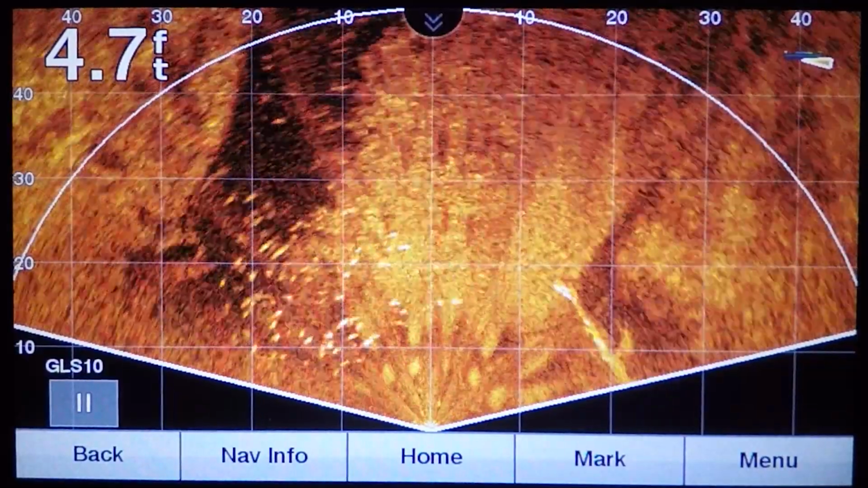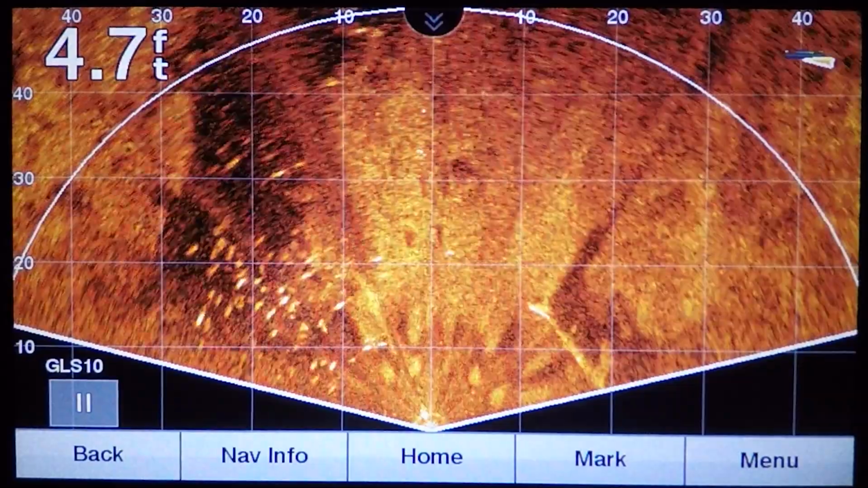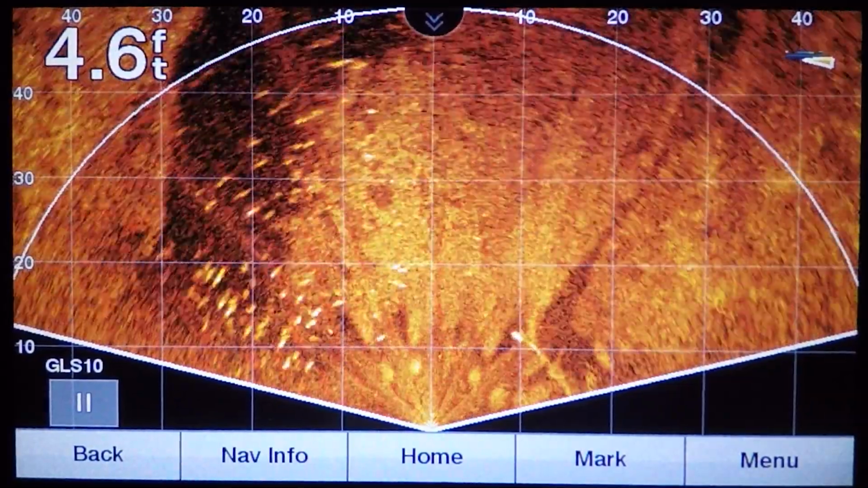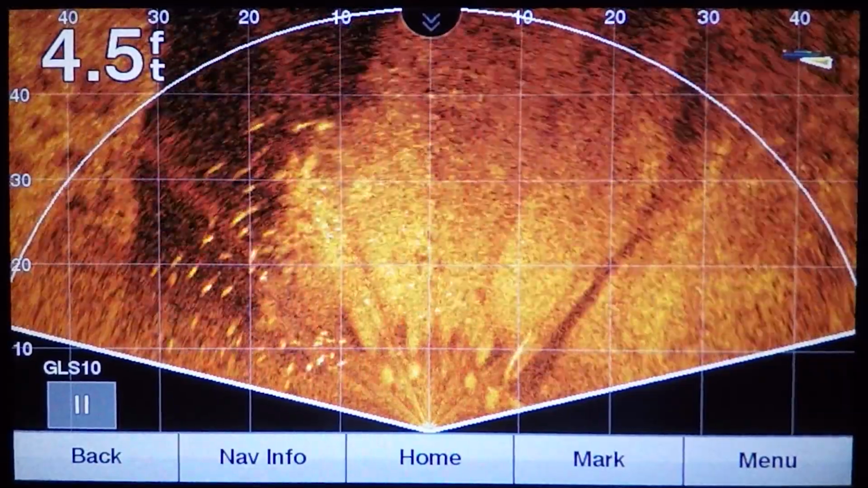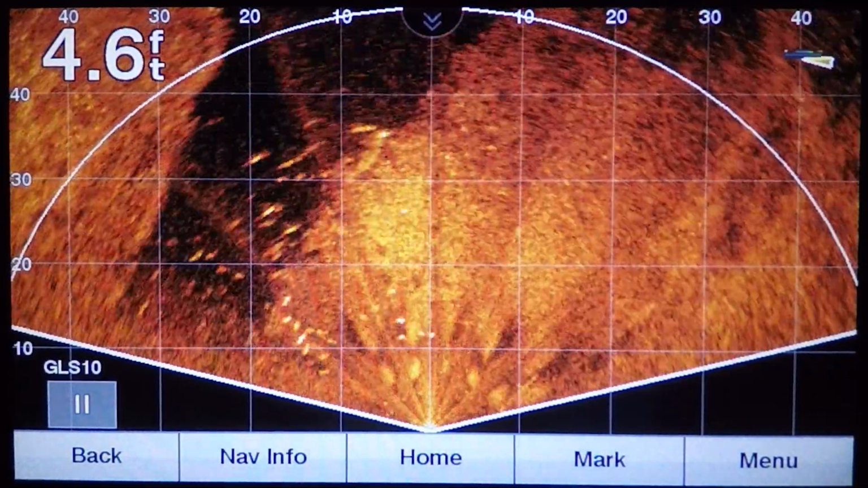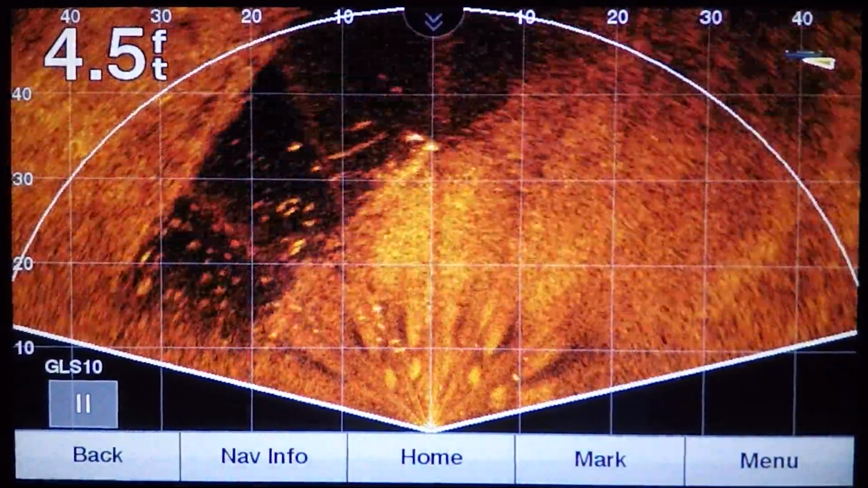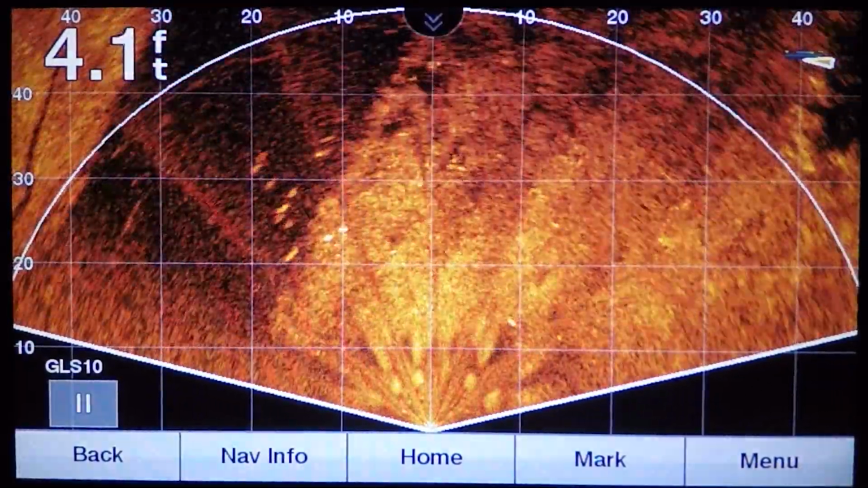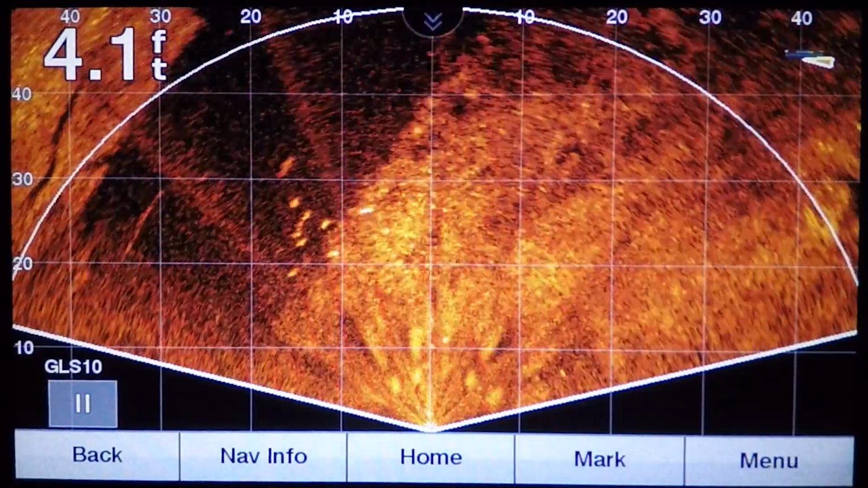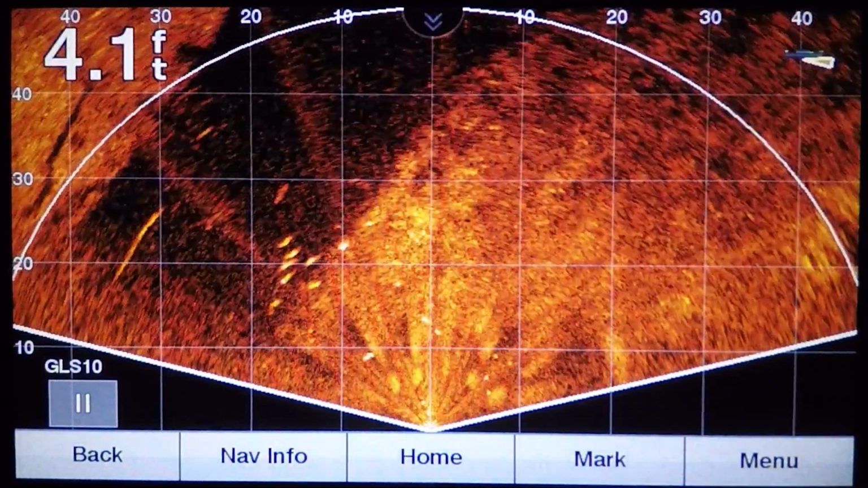The channel, yep. You can tell it definitely picks up the fish better as you approach them. This whole school of something out there chilling. Maybe brim or something, I don't know. Like I said, I'm not really here to fish right now. Another school of fish right there, right on this drop off. Chilling.